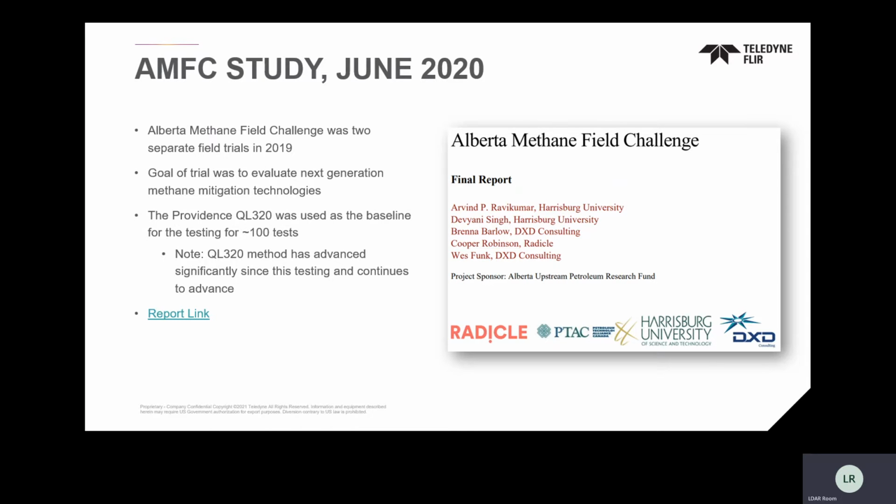FLIR and Providence weren't around. And if you recognize some of these names, some of these people are a little critical of optical gas imaging over the years in their academia work, rightfully so, and they keep pressing the envelope. But this was done by some people that are really out there trying to find the next generation. And we do have a link. It's hard to find on the PTAC or the AMFC website, but I can easily get you the link if you're interested. This was over 100 tests out in the field when they evaluated the QL320 as far as accuracy goes.